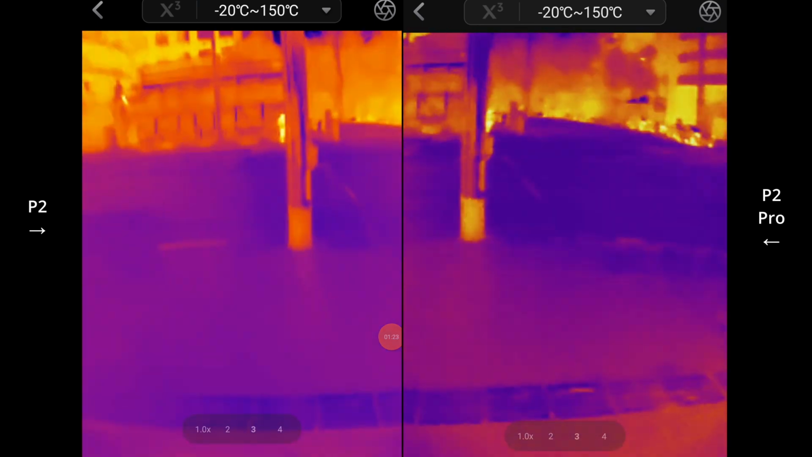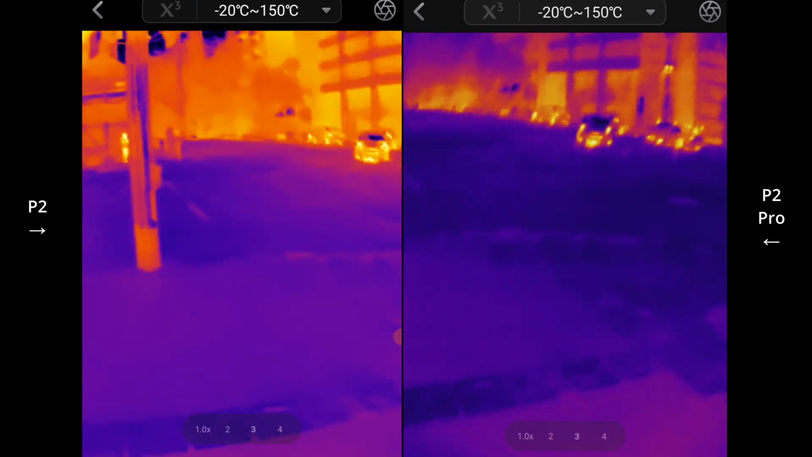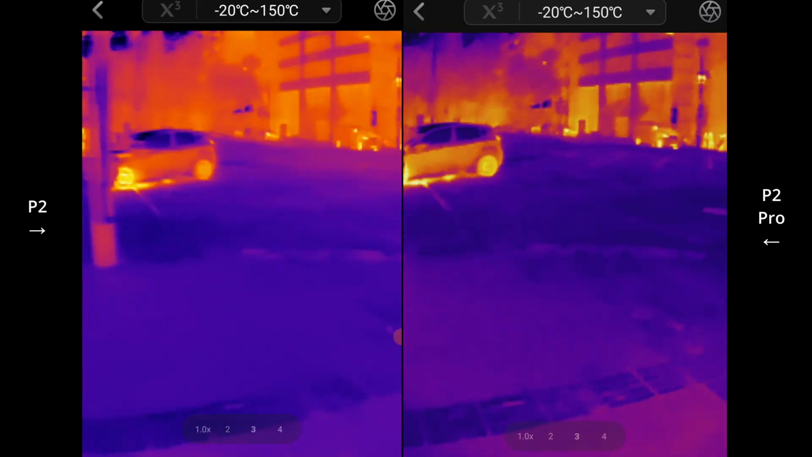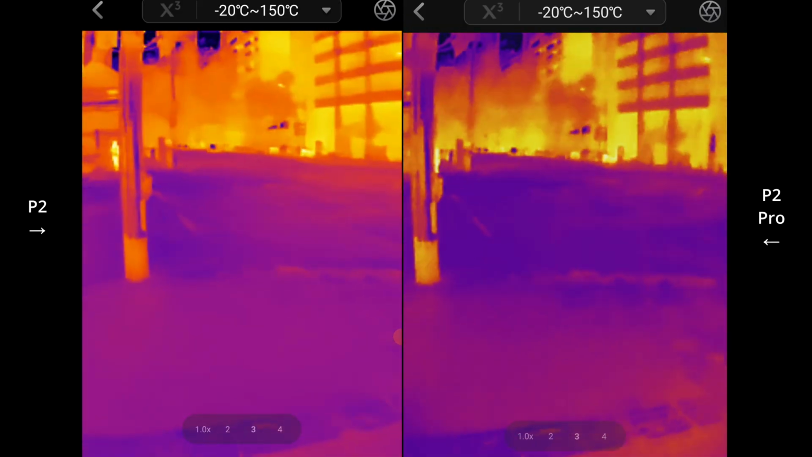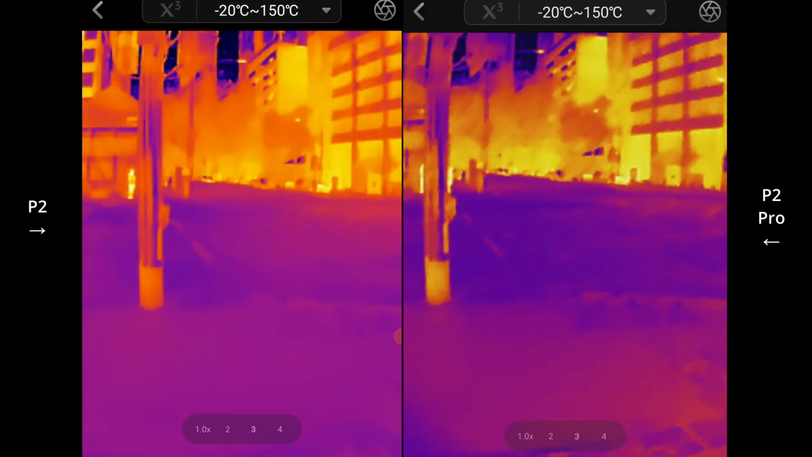I'm just screen recording because I know last time I didn't screen record and the frame rate was way too low. It should be way faster, so pretty much how it looks here.